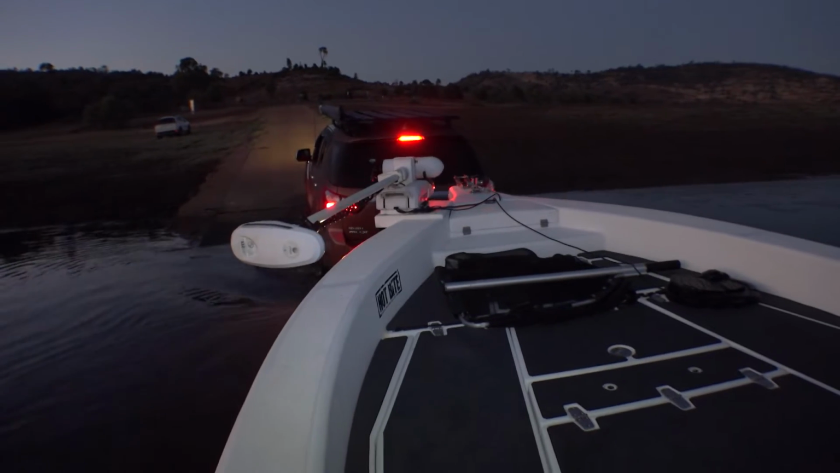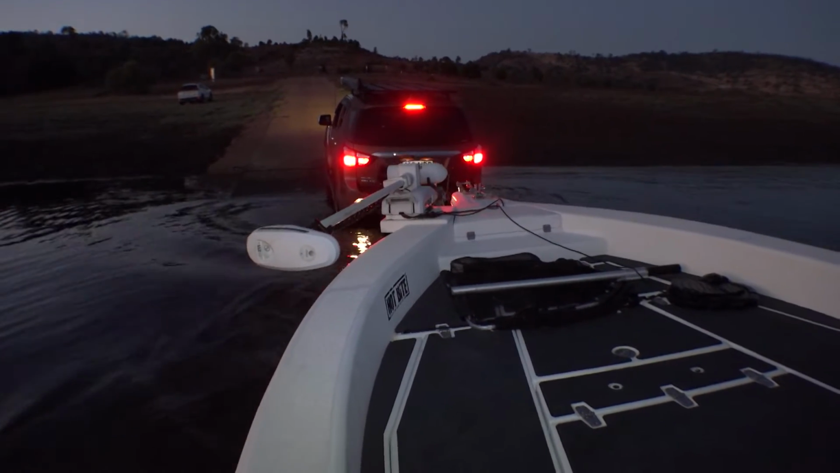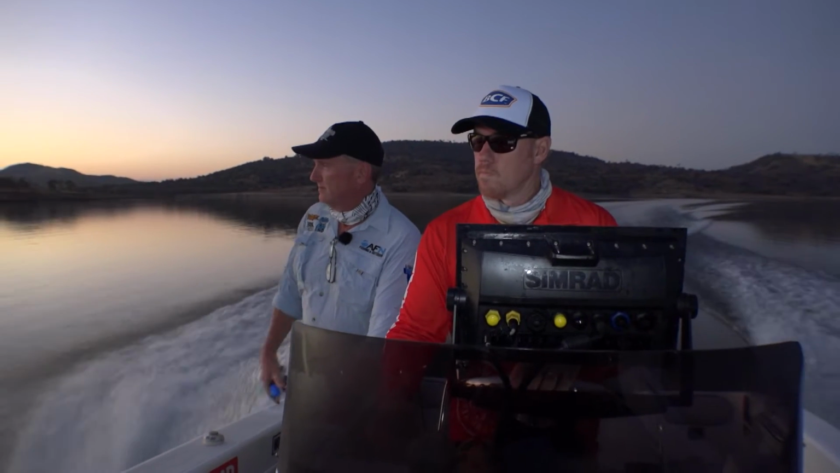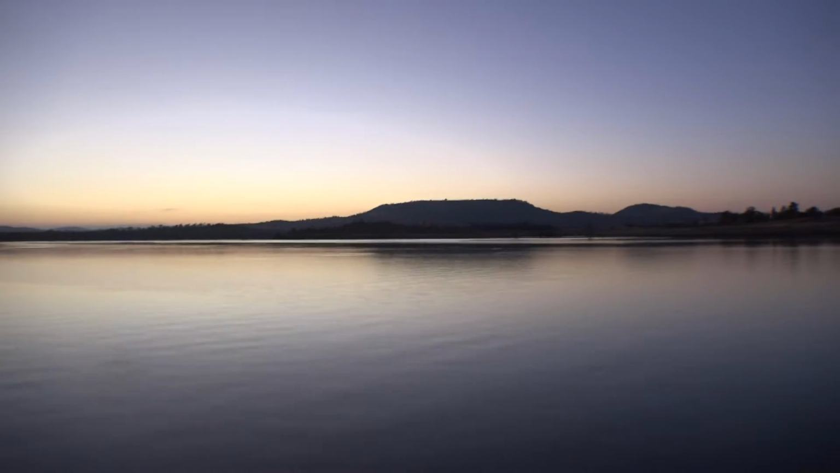After a very wild night of weather, we slipped the boat in under the cover of darkness. Jason and I are not strangers to early starts, and as this was our first morning on the lake, we knew we had our work cut out for us, just finding a place to start.